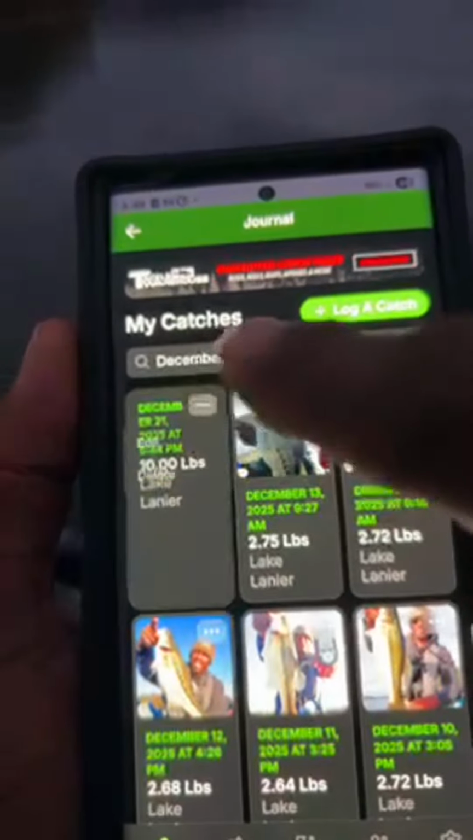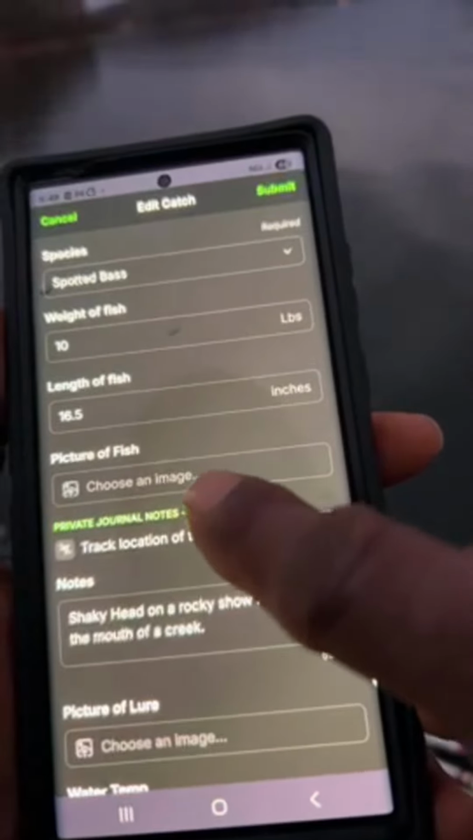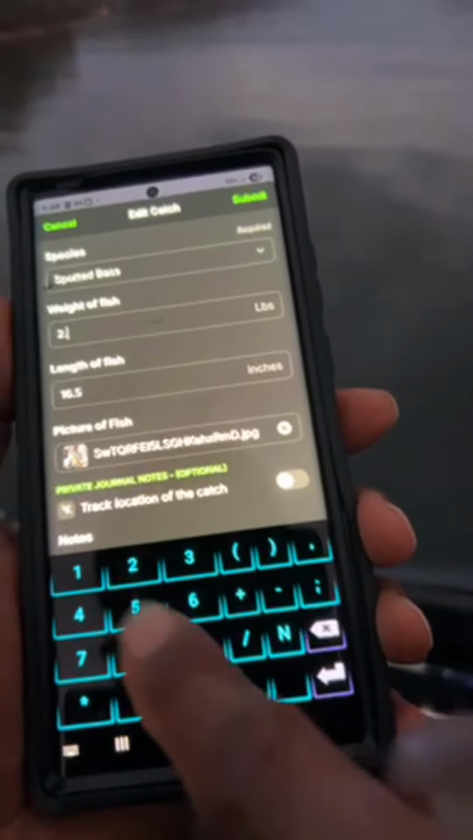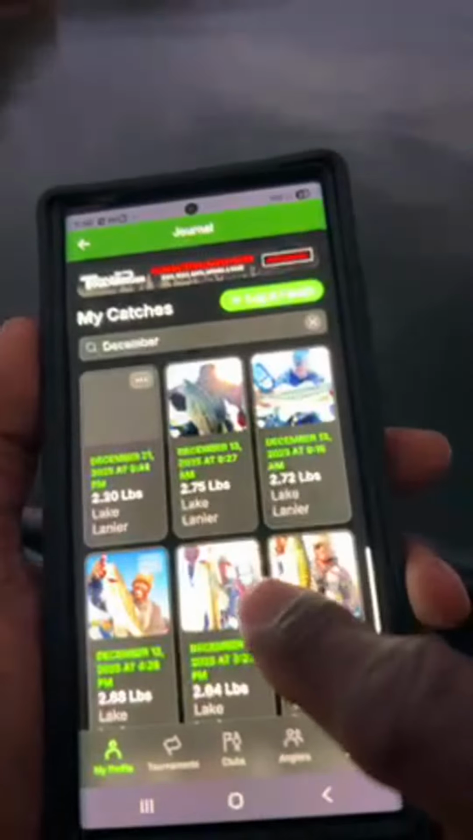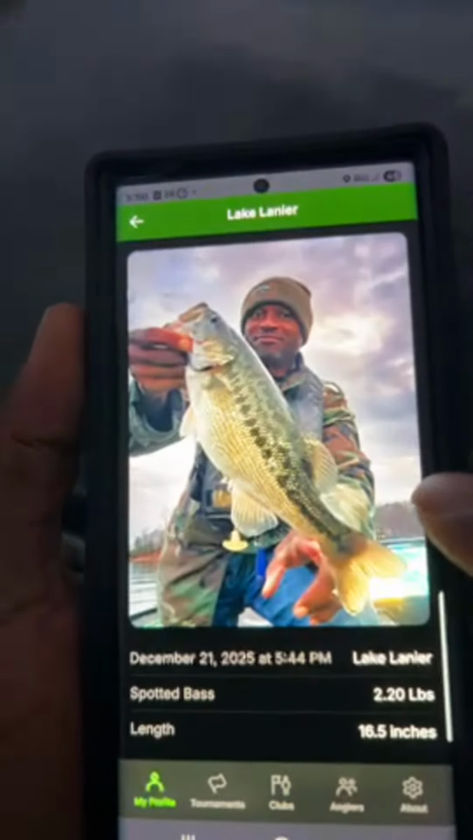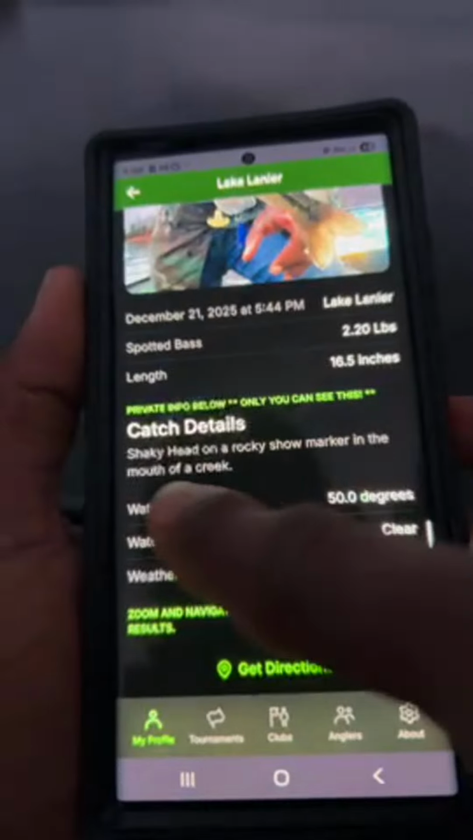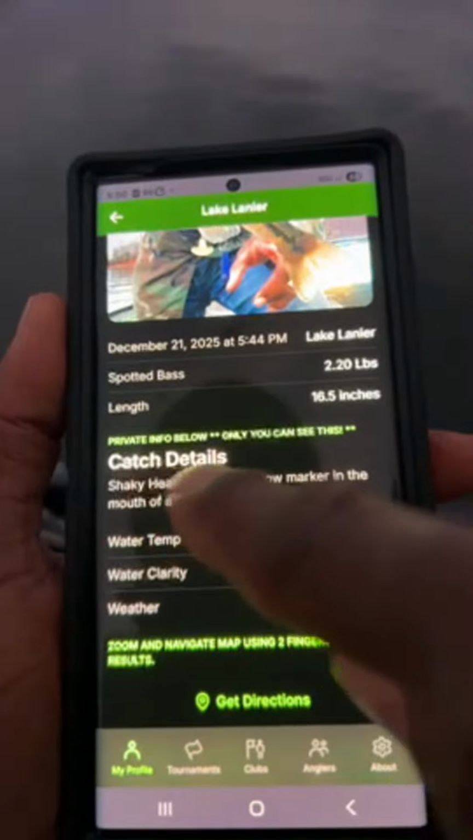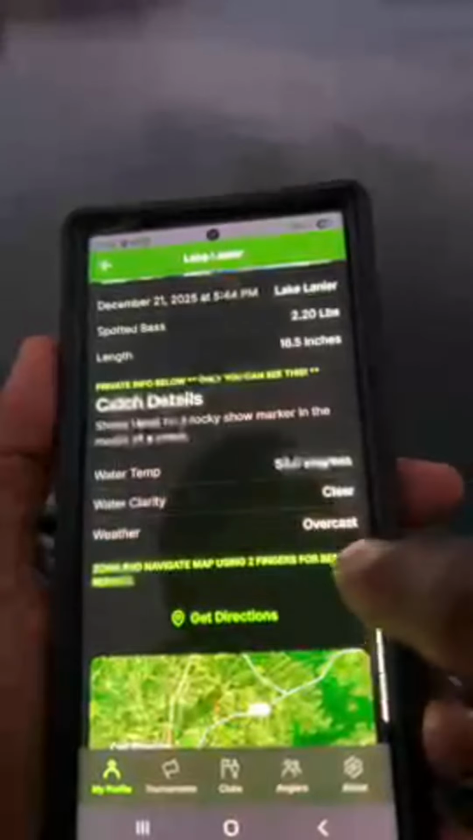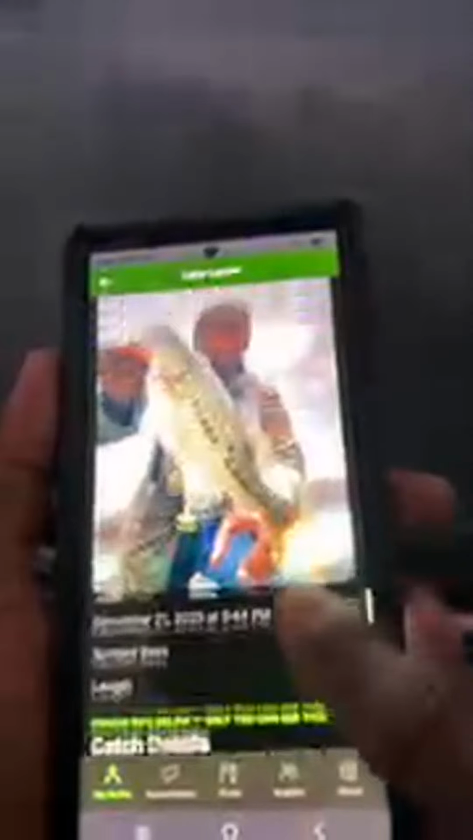Oh, I didn't put the weight in here. Let's go back and edit it again and put the weight in. What was the weight? 2.20. There we go. Now I can go in here and it'll be the first one that I just listed. So there we go, guys. There's the fish right here, your partner holding the fish. We scroll down, I can see the details. Now, in your journal, this stuff right here is going to be private. Nobody else will be able to see that. Then it'll have the location of the fish on the map, so it'll give you a general idea. 50 degrees, water clarity clear, overcast conditions, 16.5 inches. There we go. So that is how we do that.